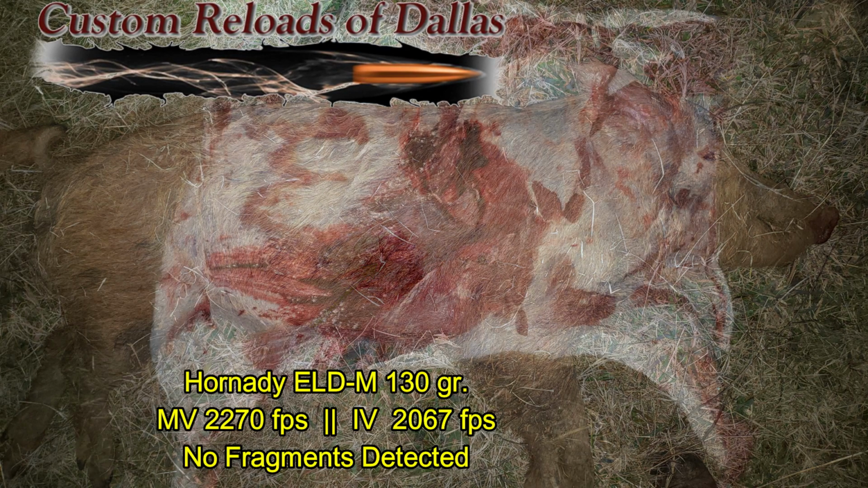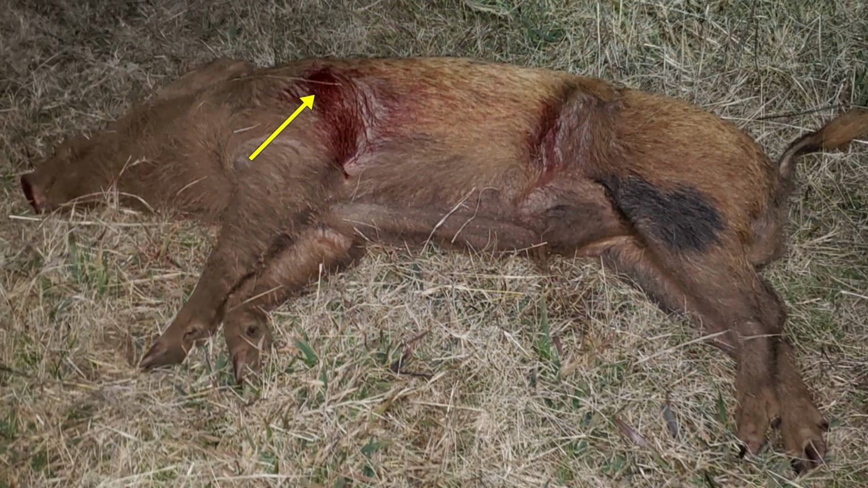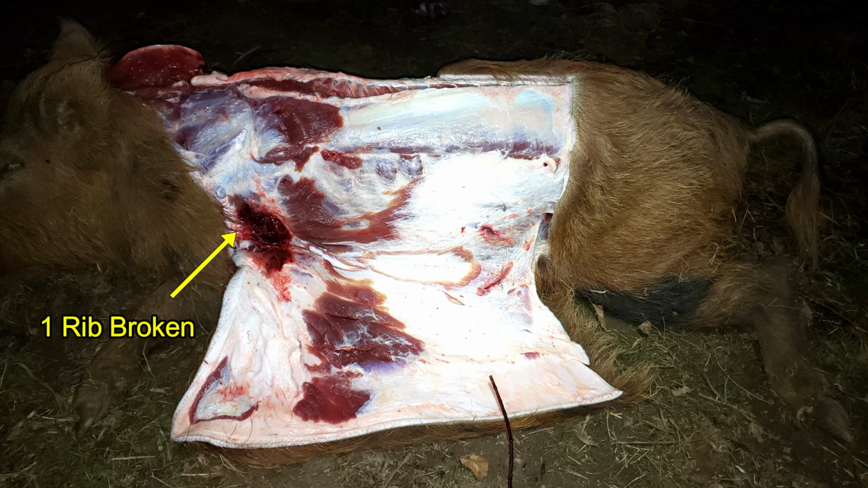Ballistic damage on this hog. There you can see the one entry wound going into its right side. And then I was stuck with trying to figure out why there was one exit wound here, as well as this wound here that I initially thought might be an entry wound, and maybe I shot the hog twice. Sure enough, this one looks like an exit wound. Big, nasty, open hole. And the other wound is small. Looks like an entry wound. It even has a small slit in the skin that you can see right here.